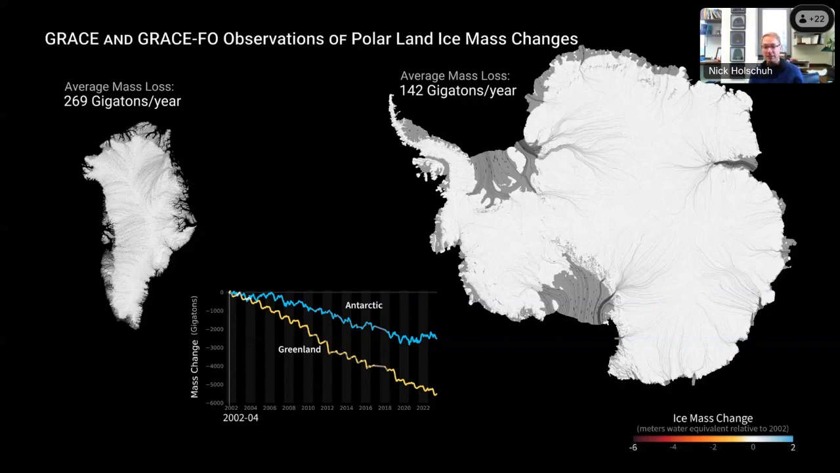And when I start the animation, instead of looking at the full averages for these two ice sheets, you're going to see how mass change is distributed in space. So areas that are highlighted in red are areas where ice is lost from an ice sheet. Areas in blue are areas where ice is being gained. And so when we look at this 20-year time series, some patterns start to emerge.